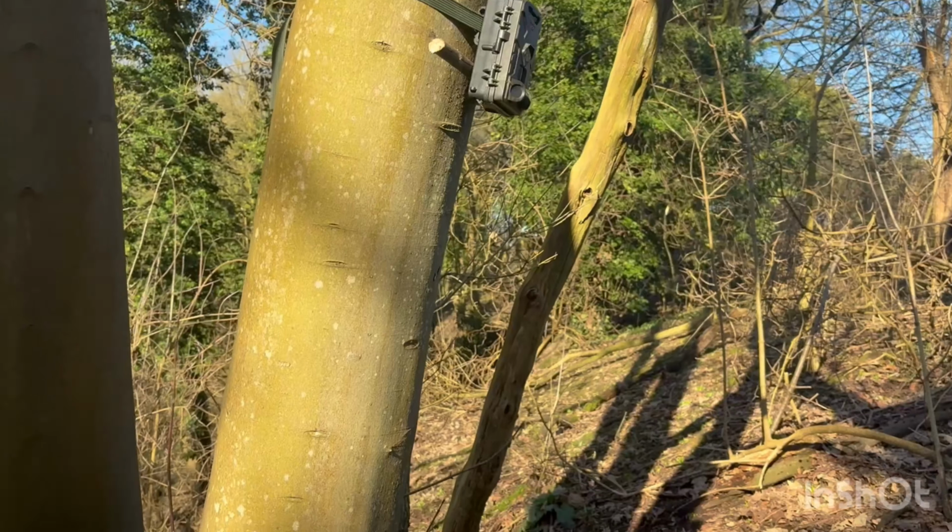So what I'm going to do, I'm going to get all the trail cams in now and get them set up around there. I just got number 1 in, trail cam 1, and I had a fox and a pheasant and a few other clips that I couldn't quite see, so I'm going to check when I get in.